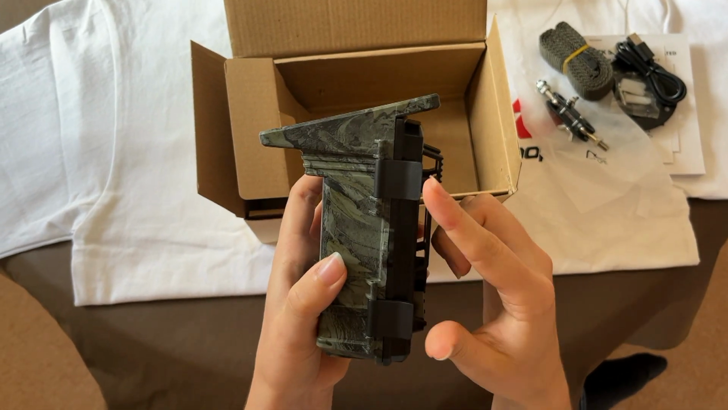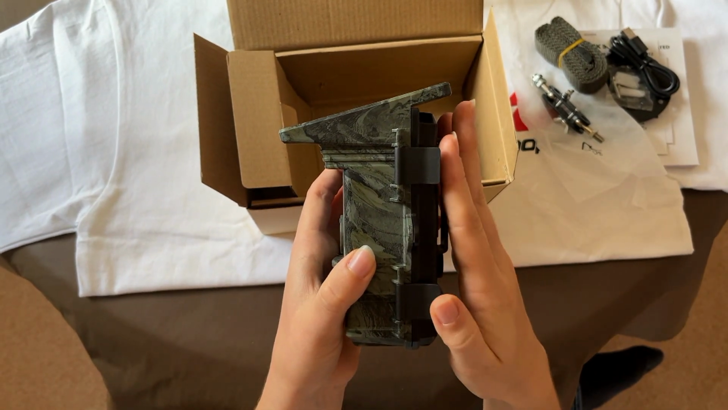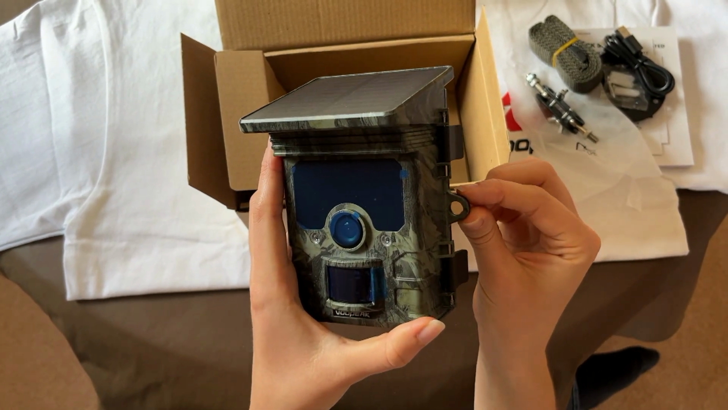On the side, we've got two buckles, which is handy for keeping the camera closed. So if one gets broken by an animal, for example, the other one can still keep it shut. We've also got a loop here, which you could put a padlock through if you're worried about the security of your camera too, which is really handy.